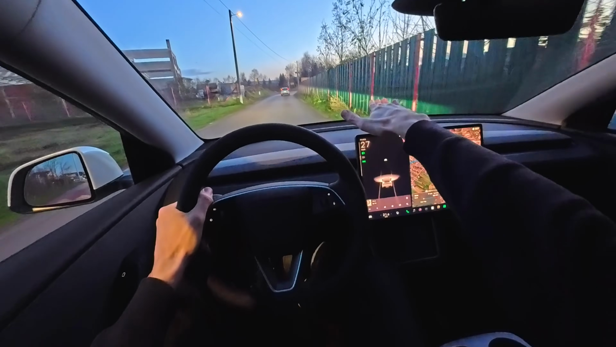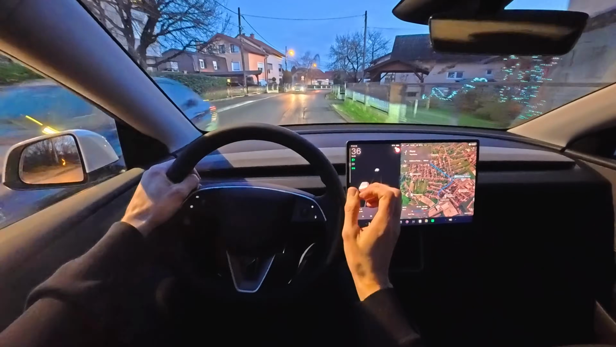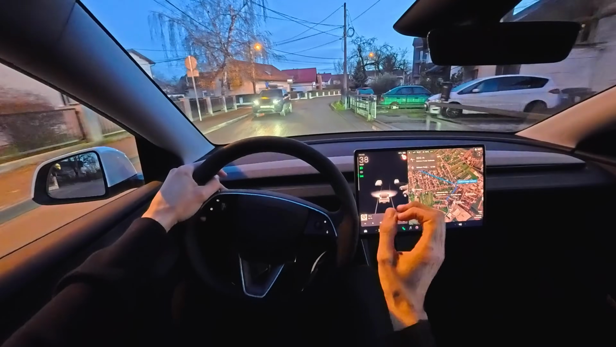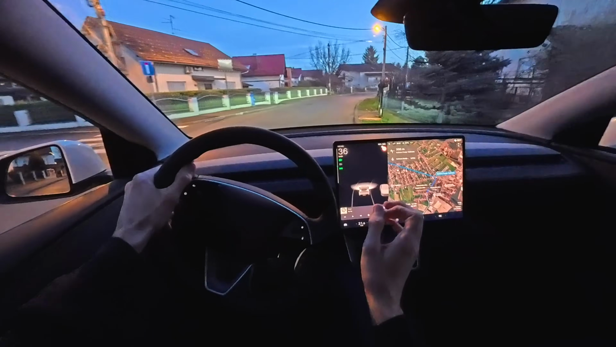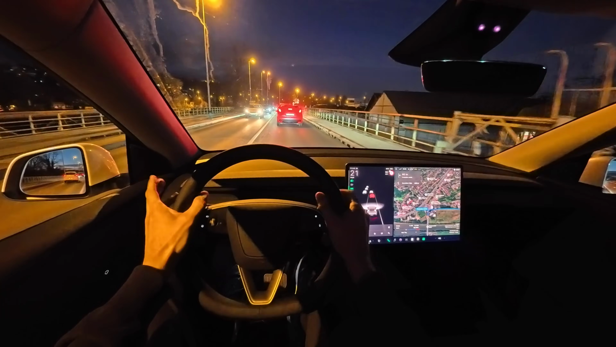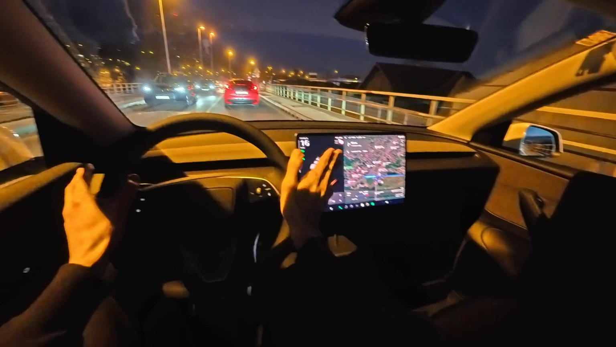Okay, you can see the beam here on the side now, next to this fence. We do have one stretch of road that I do know, and we're going to come to it. Hopefully, we'll see the performance there. Okay, so yeah, it's huge traffic. I'm a little bit late.